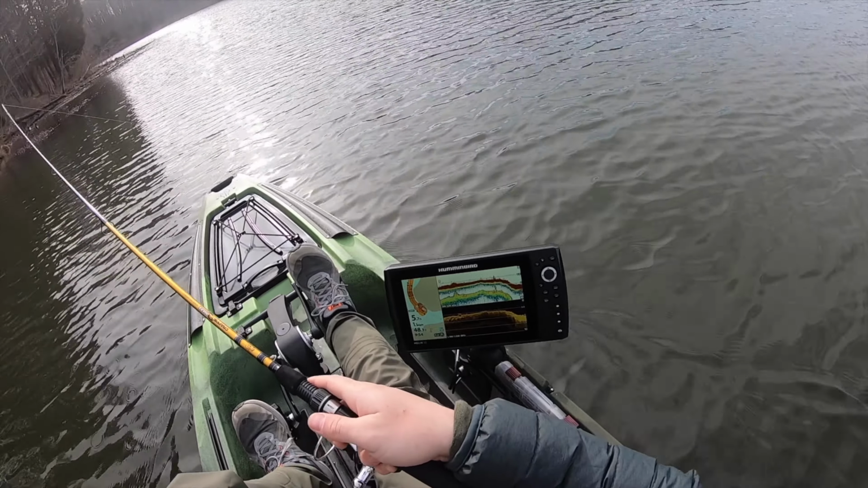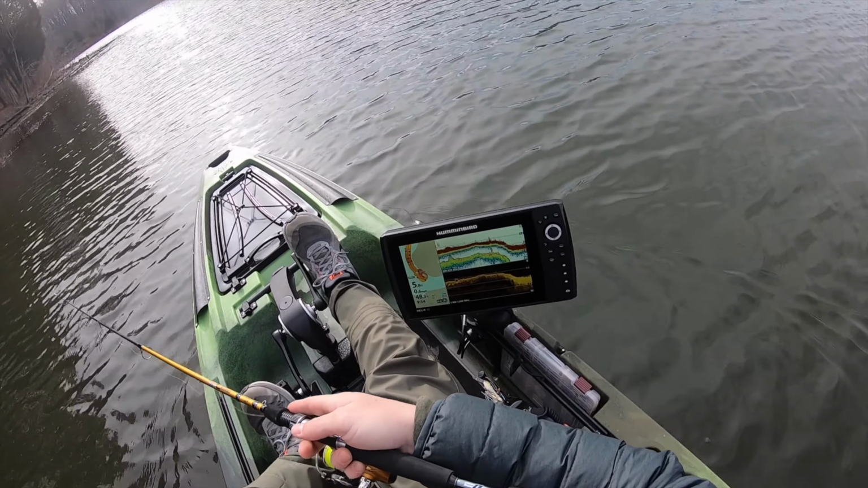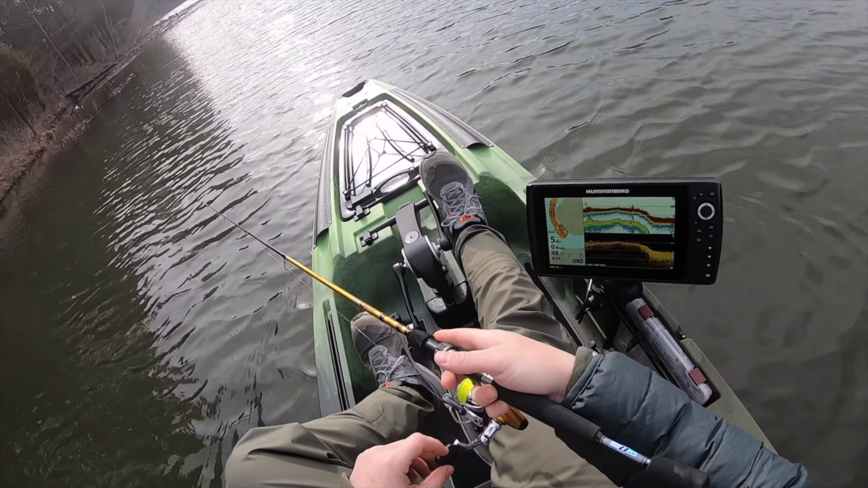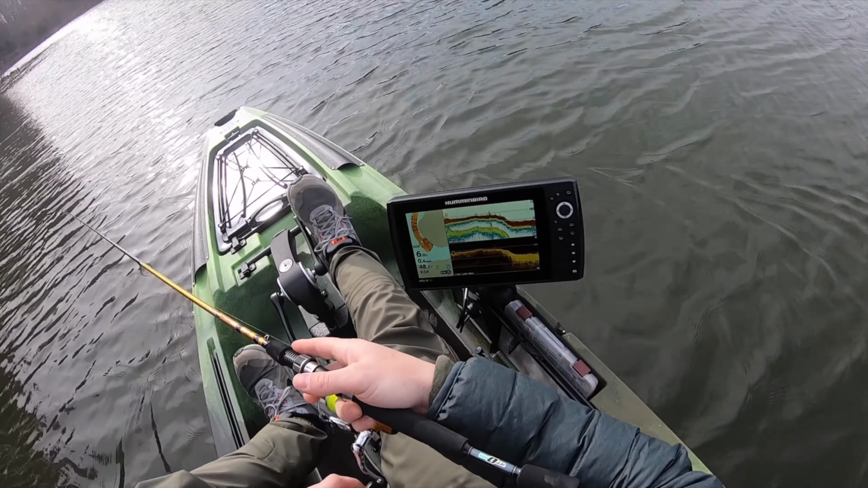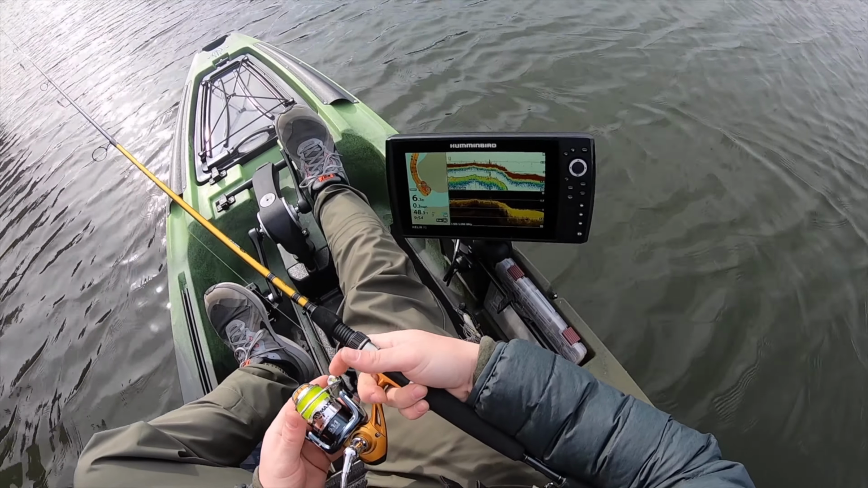But I've marked a few back there that might have been bass, but they just are moving, and whenever I circle back around, they're not there. So I could probably fish this area with a search bait, like maybe a crankbait or something, and see what I could do.